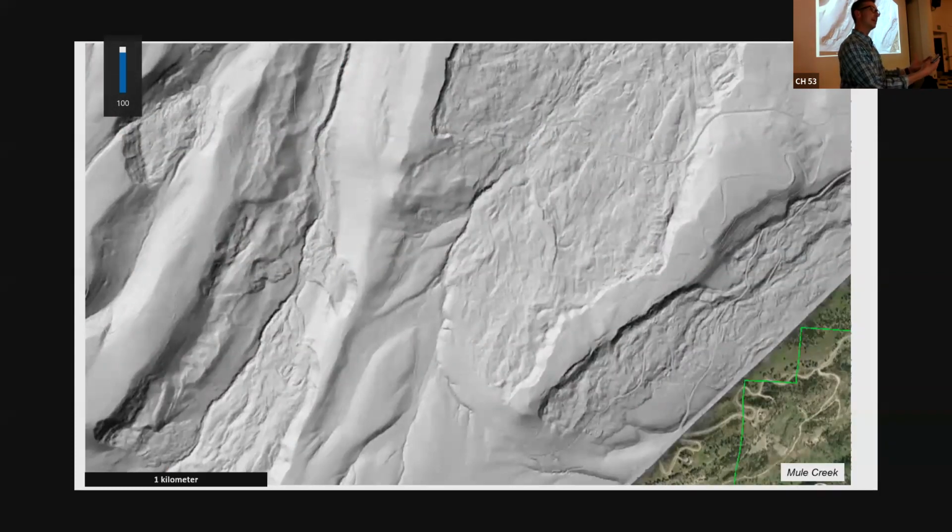So we have these data on our computers, on our phones, we're walking through it. And I've come up and realized there's a landslide in front of me because the LiDAR shows it, but I can't see it because it's behind some trees or bushes right around the corner. So it's completely shifted how we do field work and what we can do by allowing us to be more precise, more efficient, more targeted in where we go and gather observations.